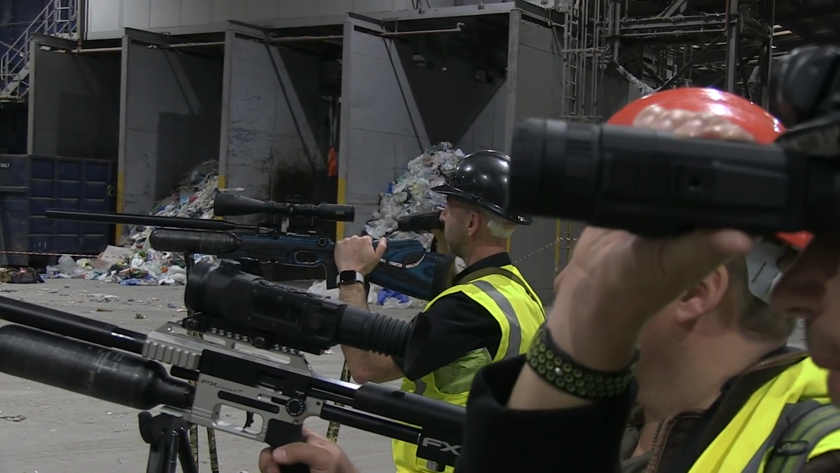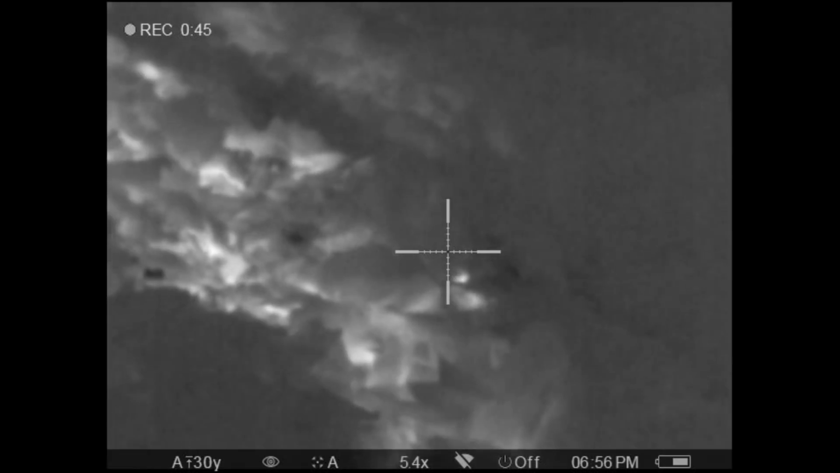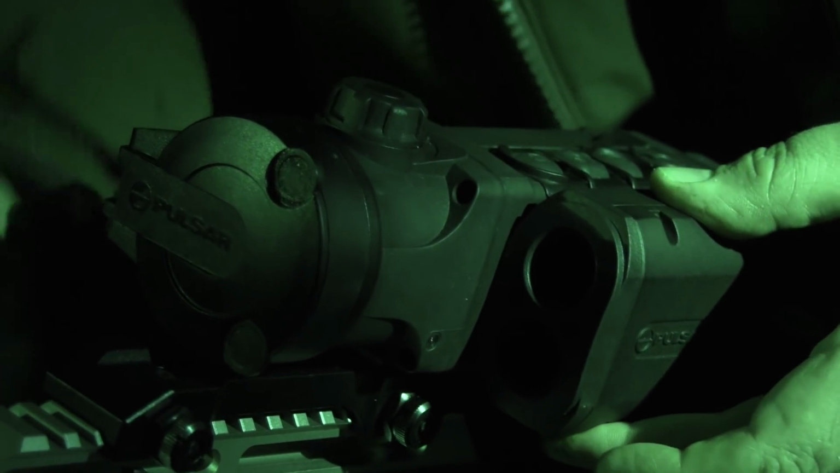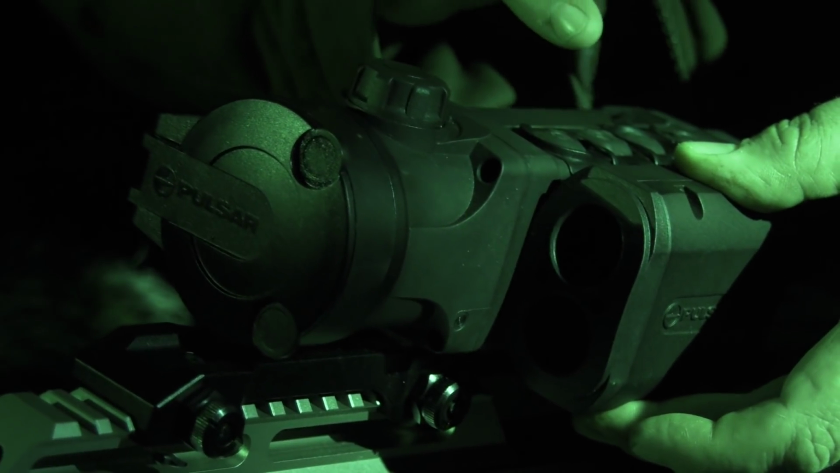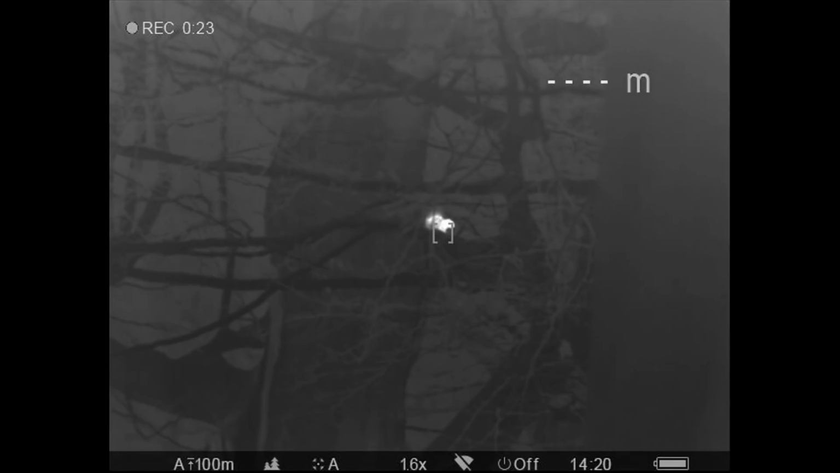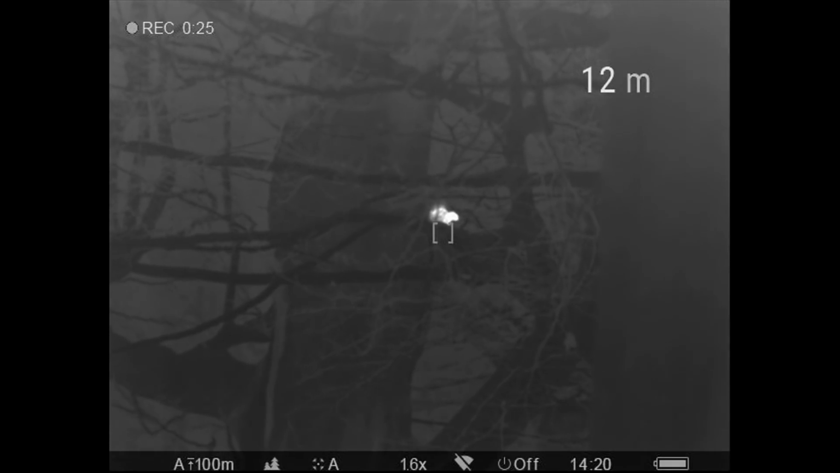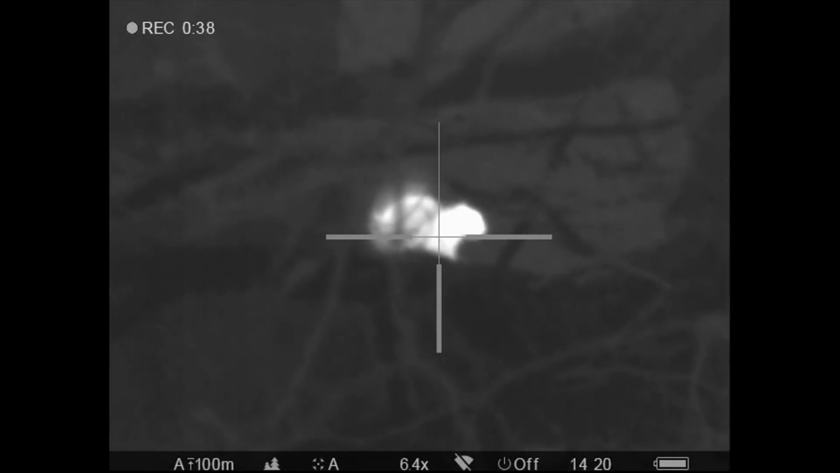The Trail that we were using before, when we did the waste transfer station, didn't have the built-in rangefinder. So if you look just there, you've got the rangefinder built in on the side, and it's just a quick touch of the button at the front to put it into rangefinder mode. It comes up with a little square, you press it again, and then it flicks up your range and then goes back to your crosshairs, and it's as quick and simple as that.